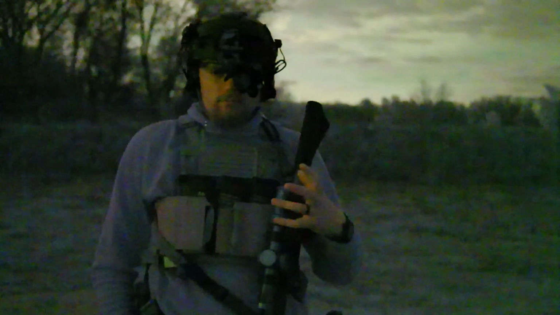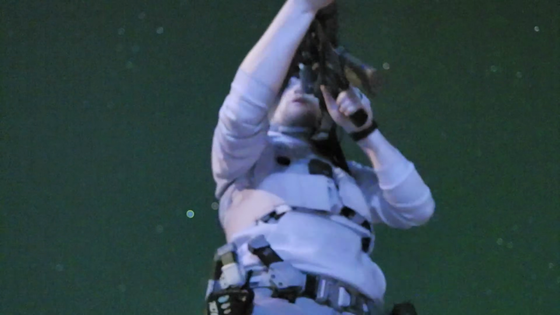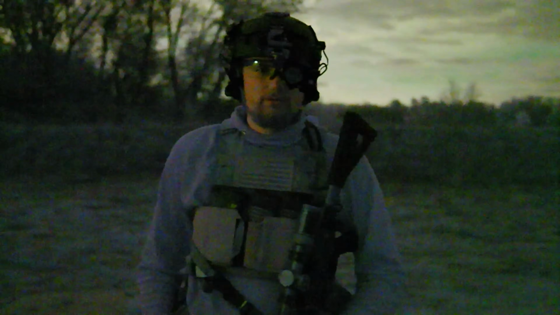Now, for me personally, I'm able to have a little bit quicker target acquisition when I am running it on my dominant eye because it's my stronger eye. I can pick up things a little quicker and process things a little faster.